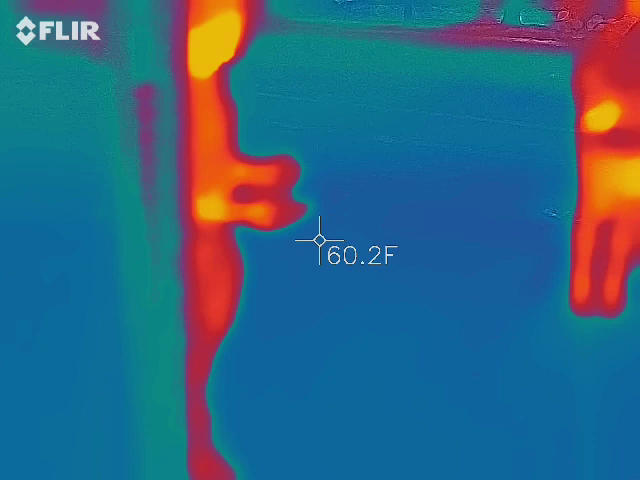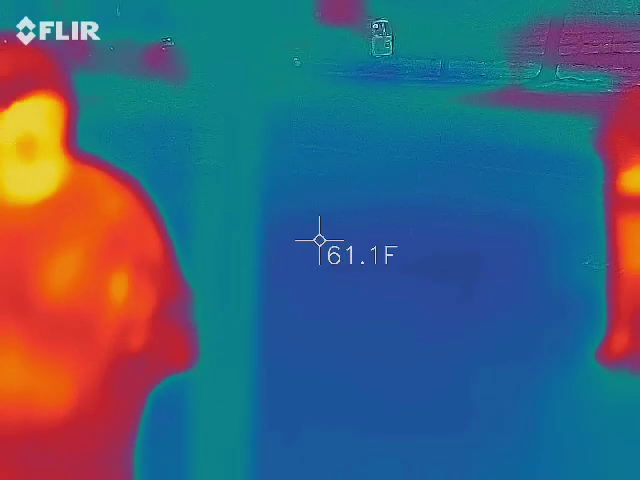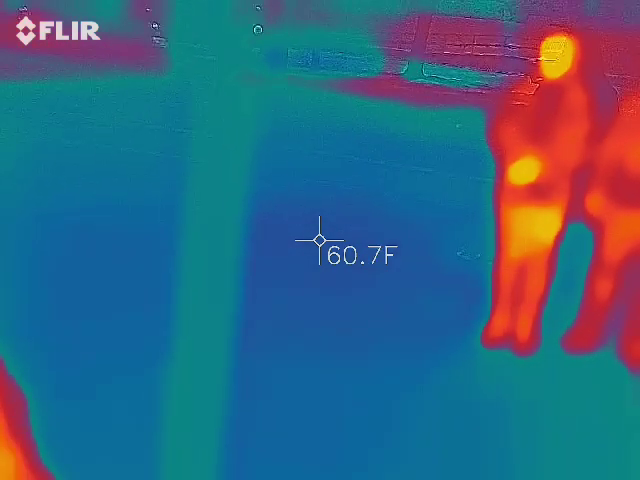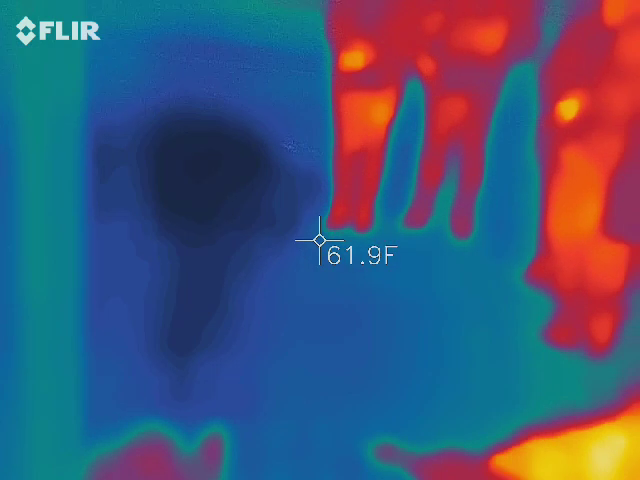So this guy isn't super active. You can almost pocket it for now, which is kind of nice because it looks like you might have some pockets on your sweater there. Oh, yeah. But this guy, you're going to help us with gauging some of the temperatures that he's using.